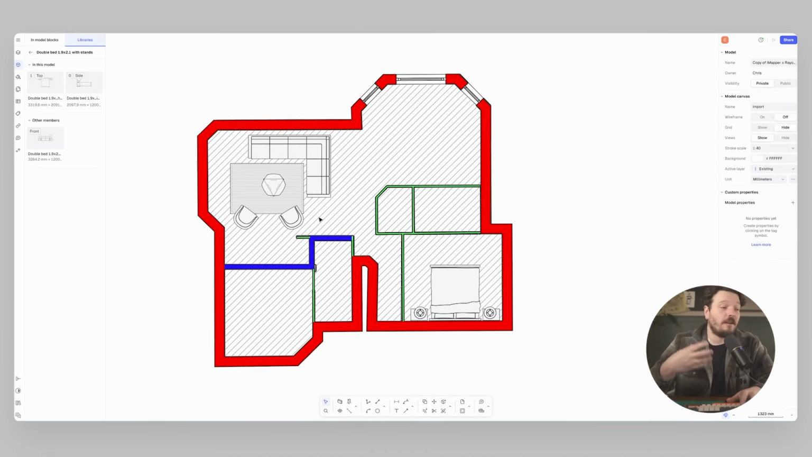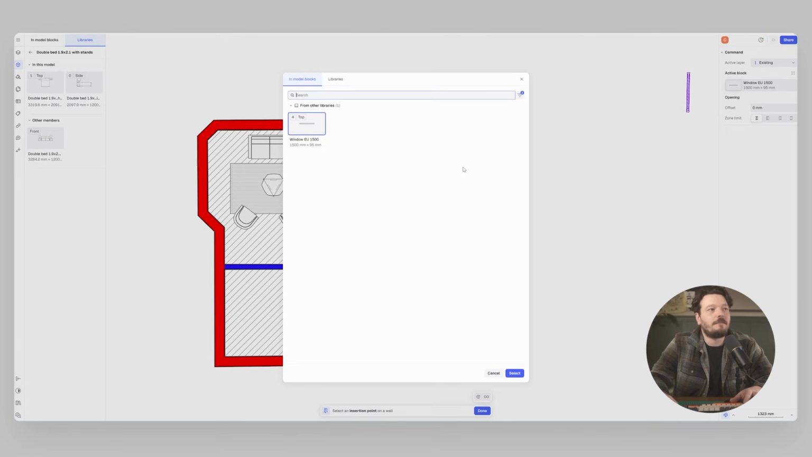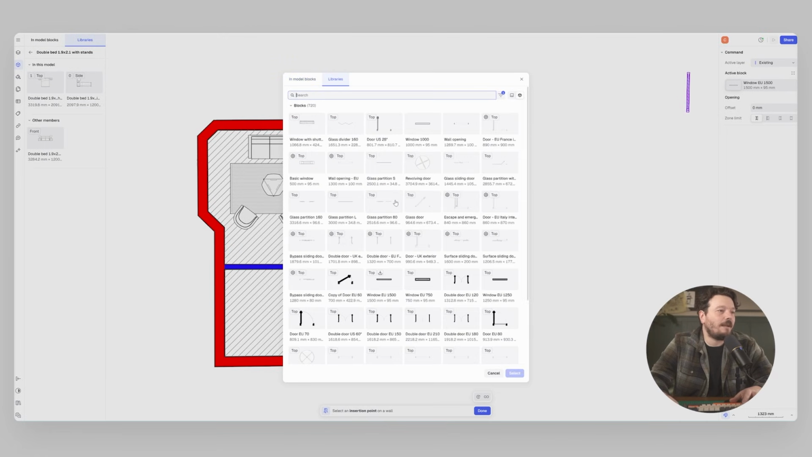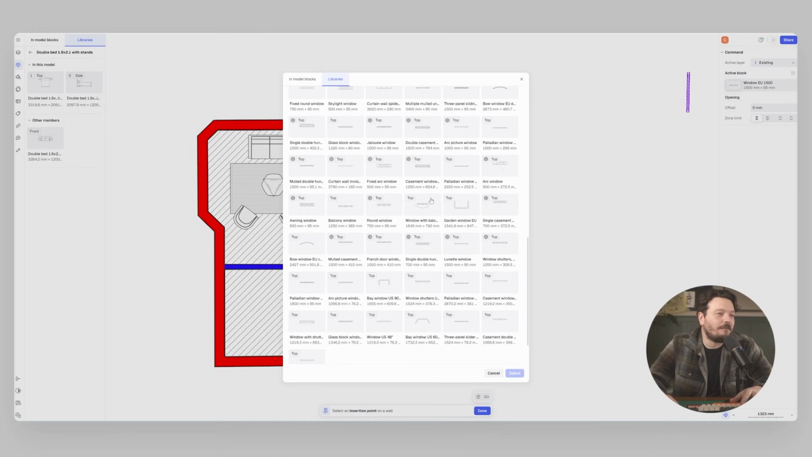The other great thing is that Rayon have introduced parametric blocks. So let's take a door, for example. So I can go to my opening and I can choose a different block here. And let's find a door. So anything with this little symbol here where it says parametric, that means it can be swapped and changed in terms of its dimensions while still retaining its overall geometry.